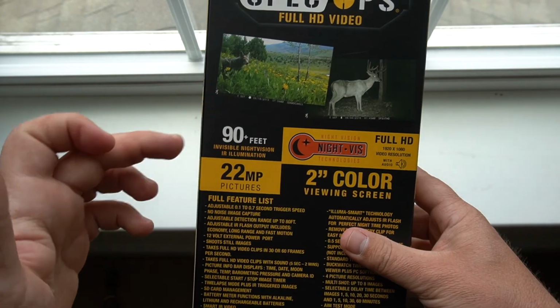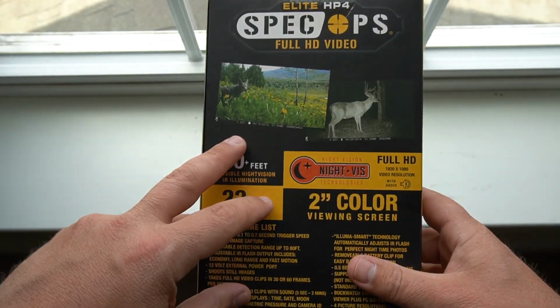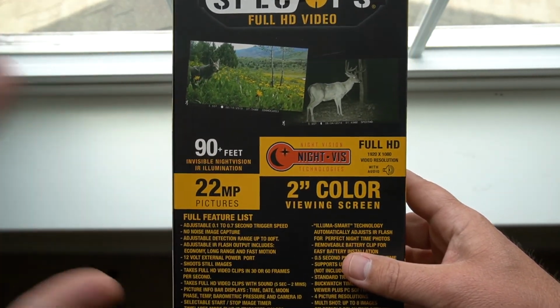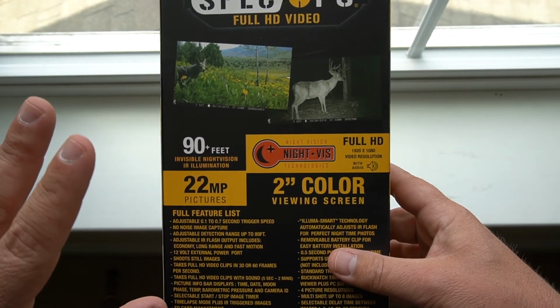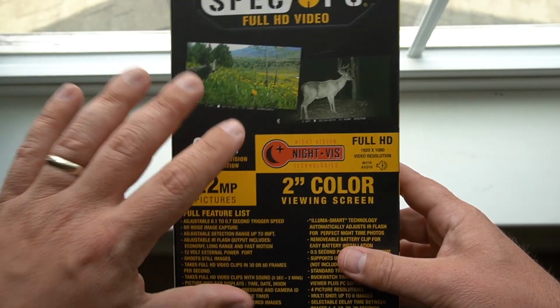It's got 90 plus feet invisible night vision infrared illumination, and I'm going to roll in some B-roll into this video. We're going to put this camera in a pitch black, and I'm going to show you how it looks when it's triggered in a pitch black setting. Alright, we're in video mode, guys. Just want to show you this.